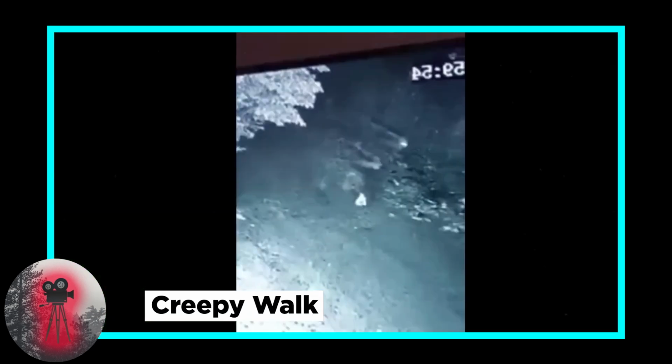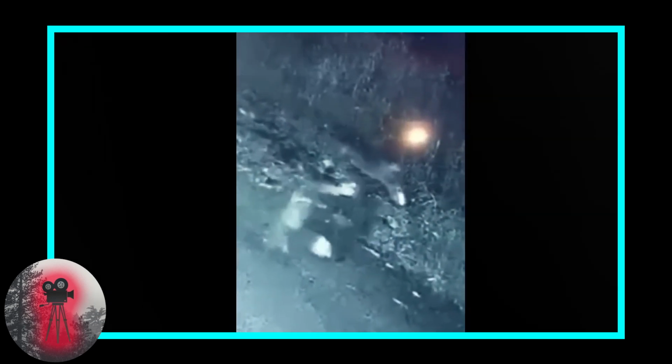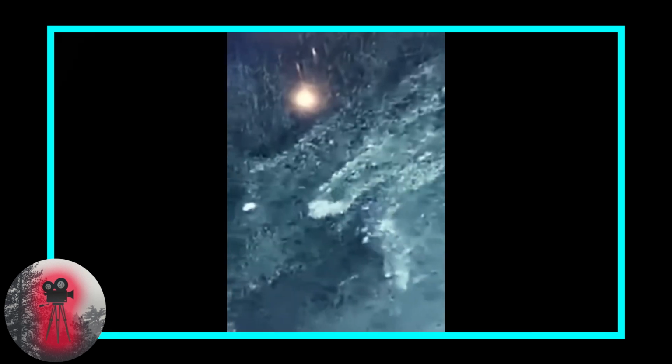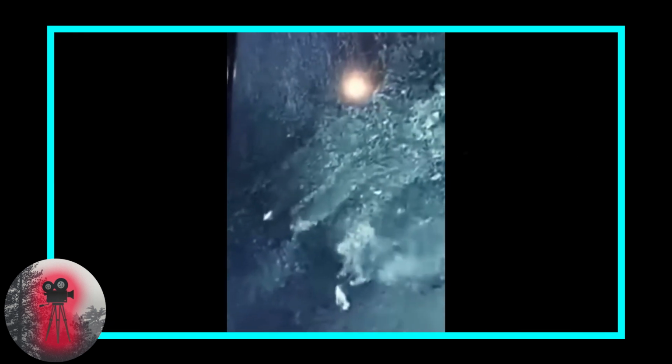Creepy walk. For this next clip, I'm a little bewildered. I'm not sure what to think of this. I'm not sure if this is just a glitch, clever camera work, or if these really are supernatural beings caught on camera. They don't move or walk as a human would, and the trail of wispy fog behind them adds another level of creepiness.